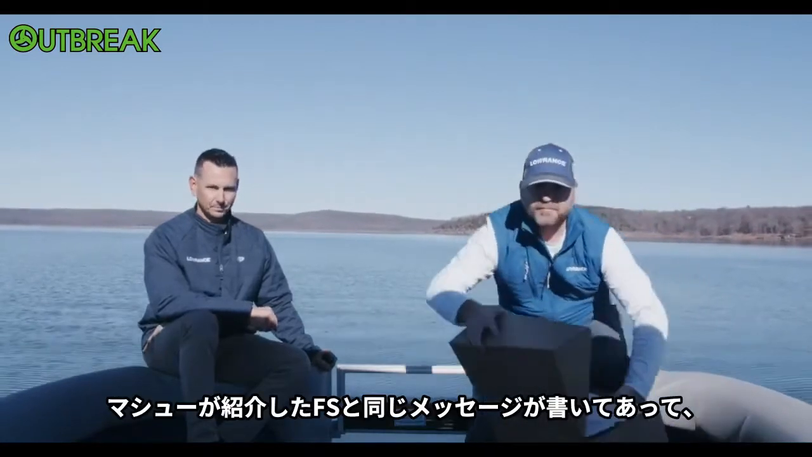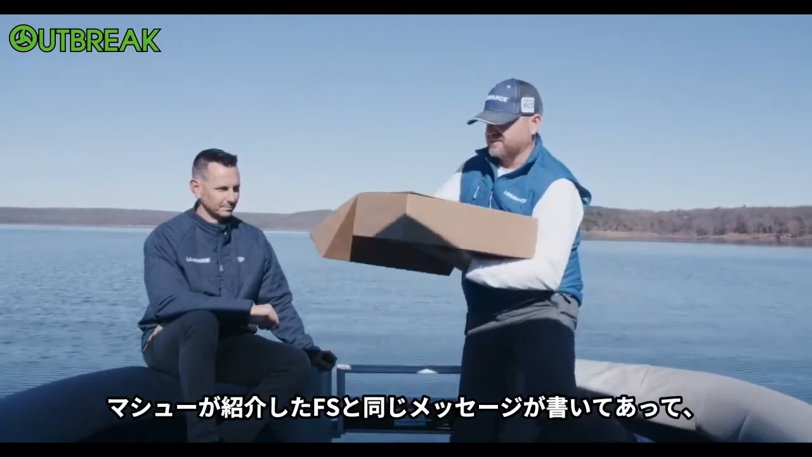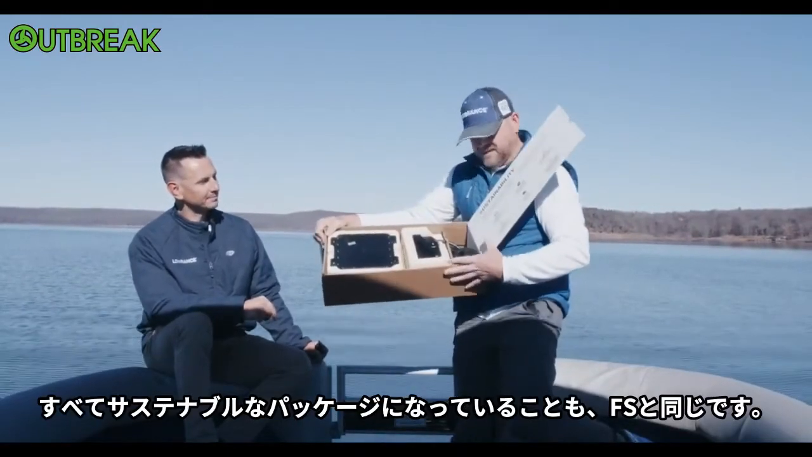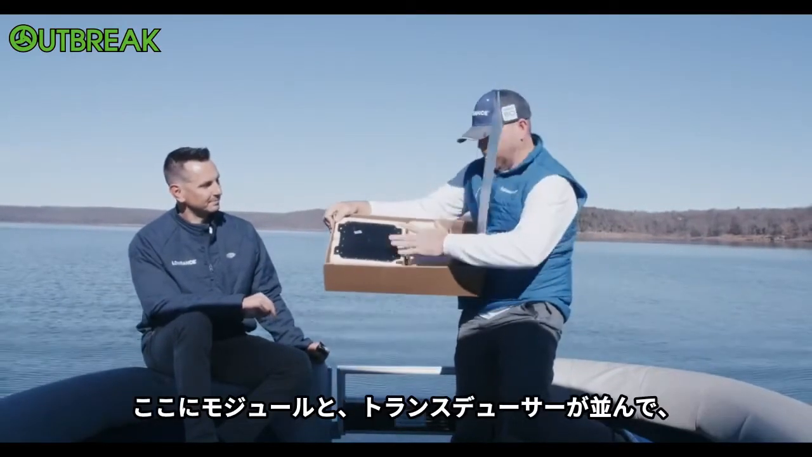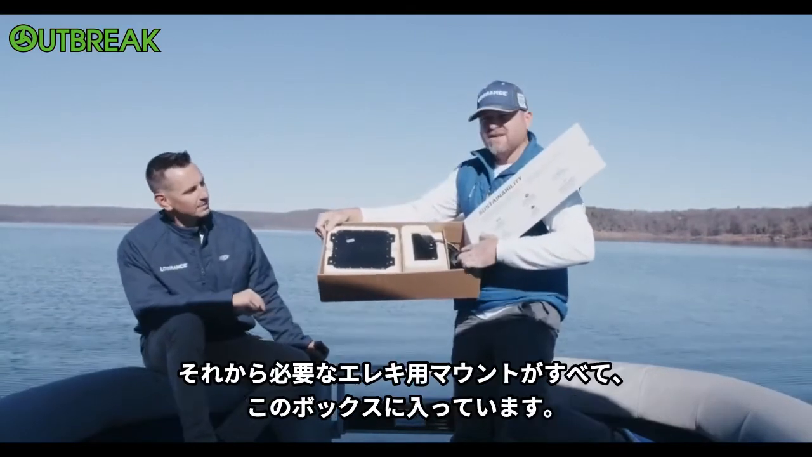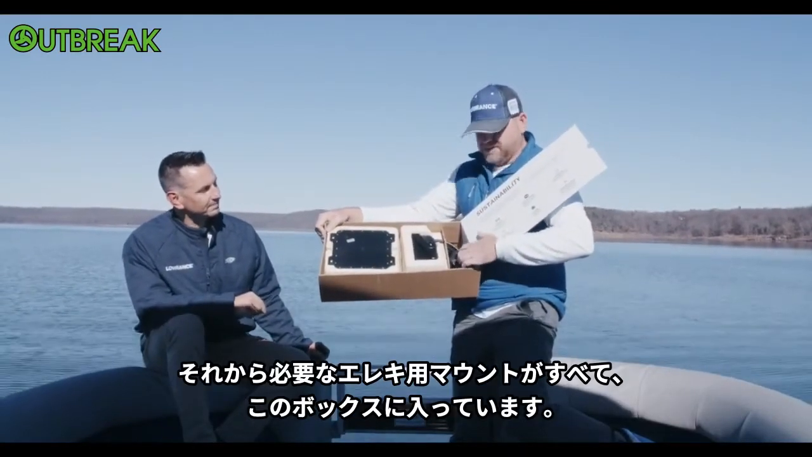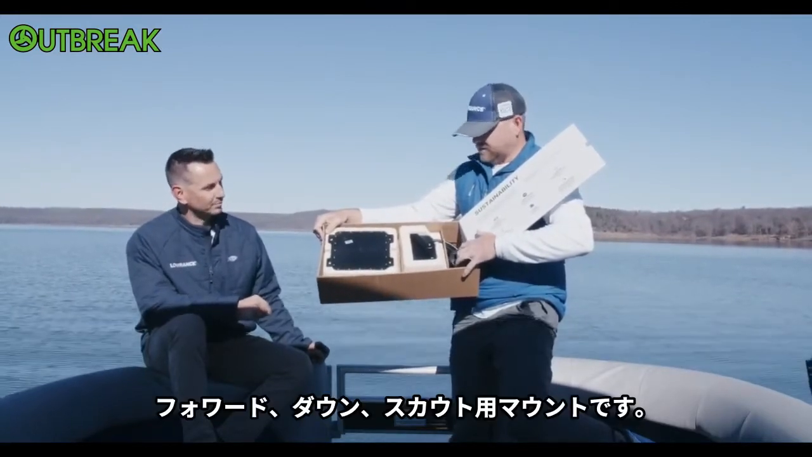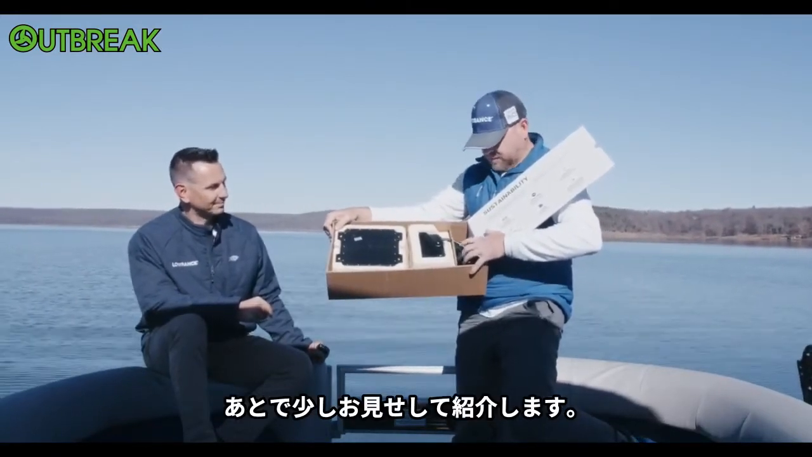Kind of the same message that Matthew talked about. I've got a much bigger, more unwieldy box than he did. But it's kind of the same thing. It's all sustainable packaging. There's a module, a transducer, and then all of the trolling motor mounts you need are in the box. We have a shaft mount that can do our 3 views, forward, down, and scout, which we'll talk about here in a little bit.